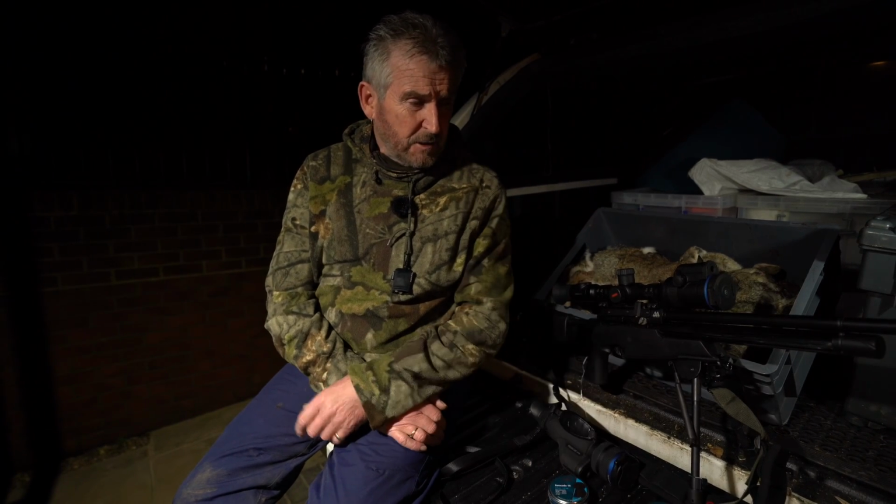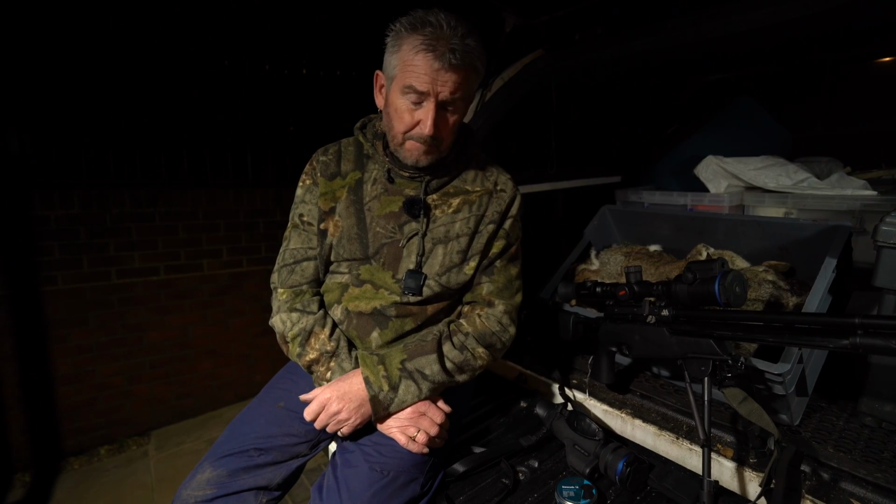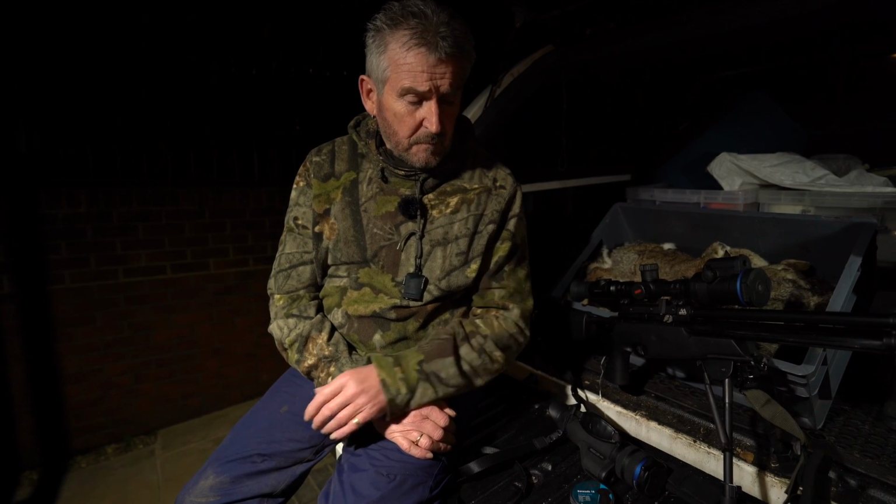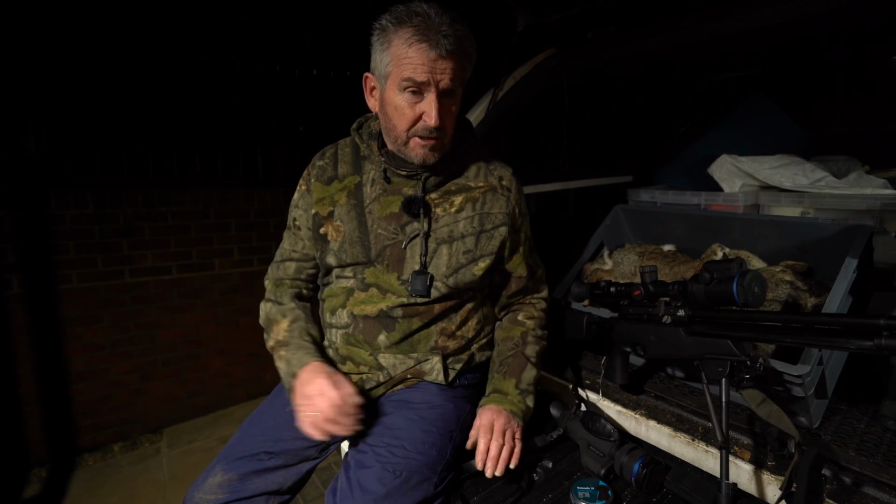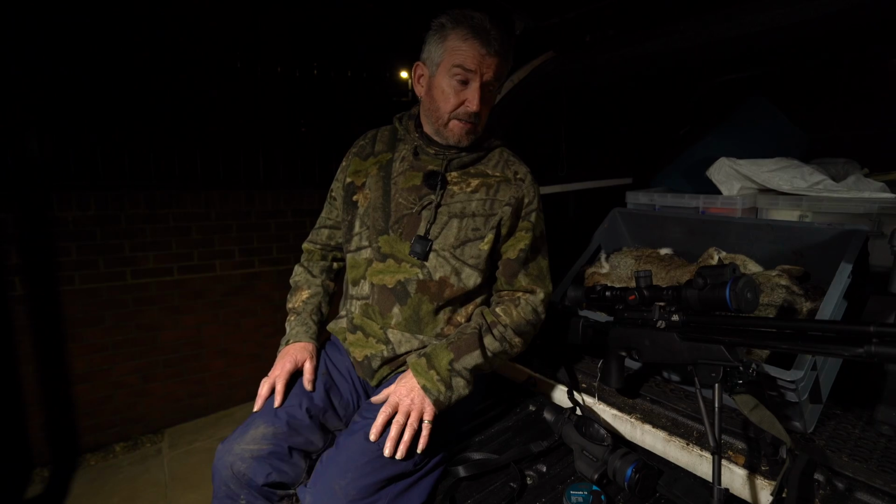I'm not sure if we're picking it up with any of the night vision or the camera work, or with the scope, but you can hear the actual crack of the pellet hitting the rabbit's skull, and it's dropping them like a hot potato. I've tested various different H&N pellets, the Barracuda 16s and the HFT pellets, but I found that these are the ones that work well with the power setting on this.